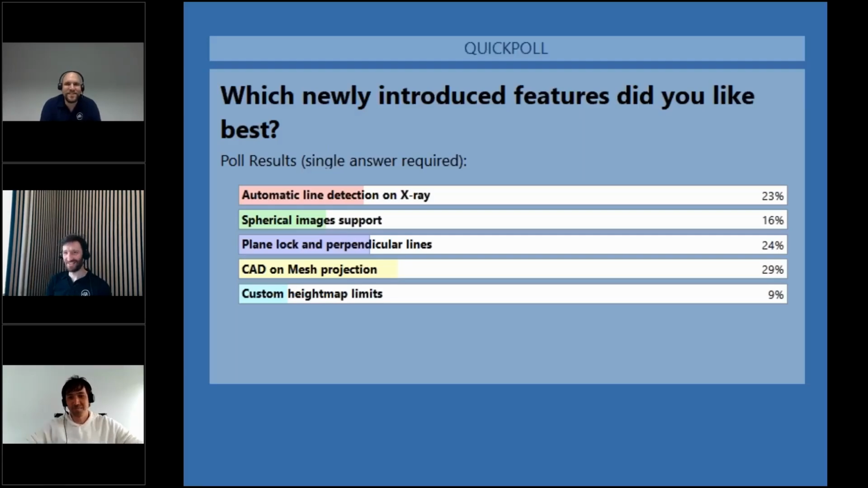Okay, these are the results. Very tight. So the winner is CAD on mesh projection. As we said, very simple, but very useful. Yeah, it's because this is a very common problem and the solution is very welcome, I think.